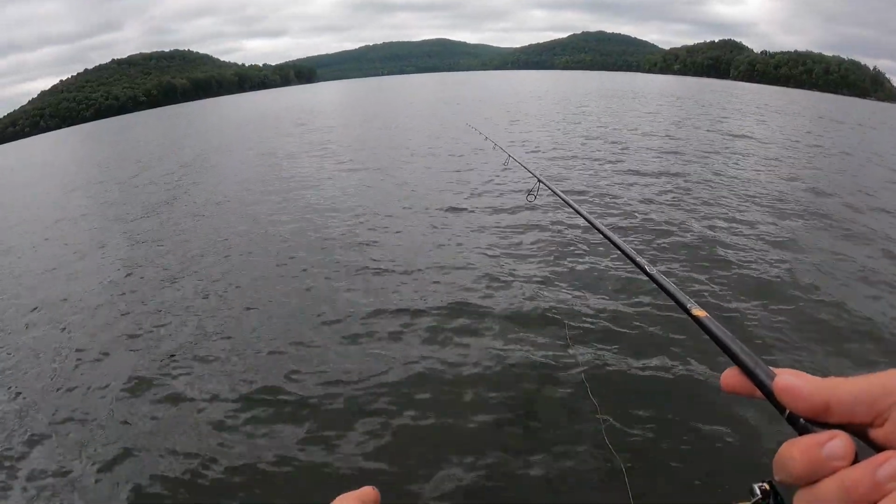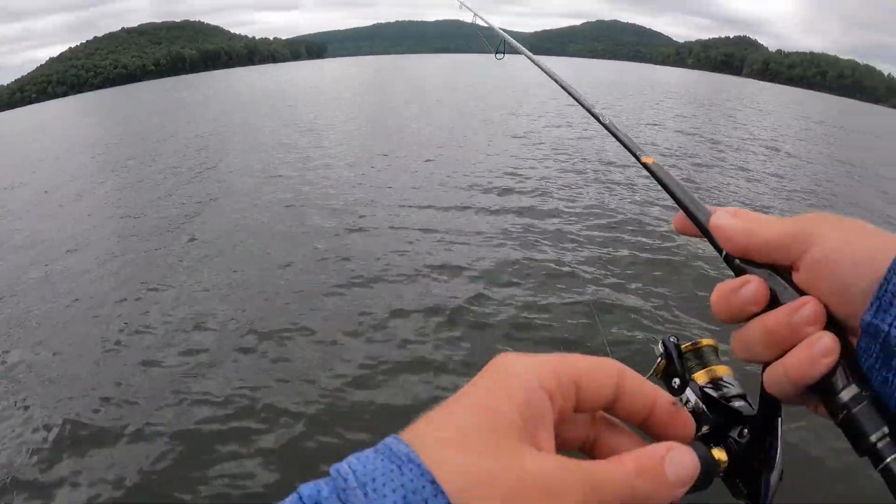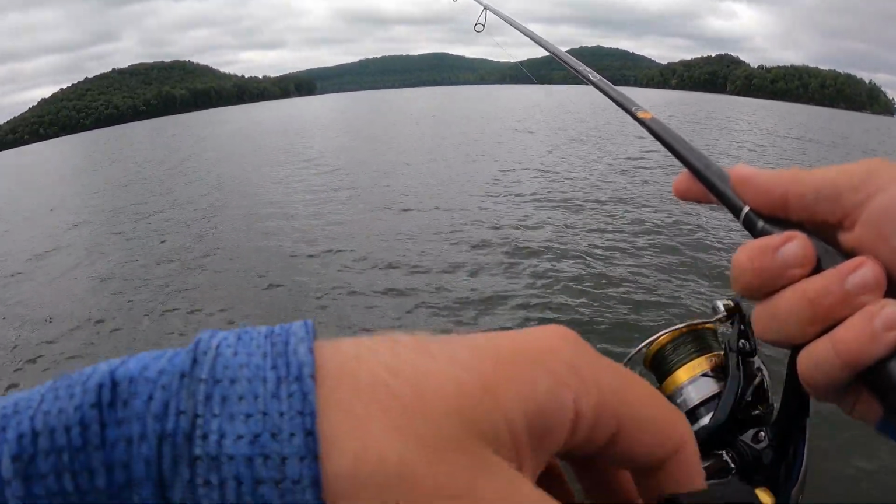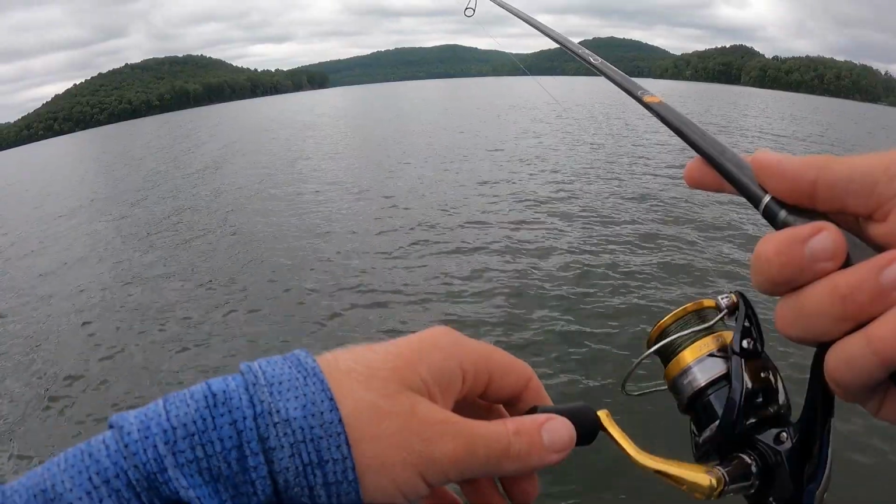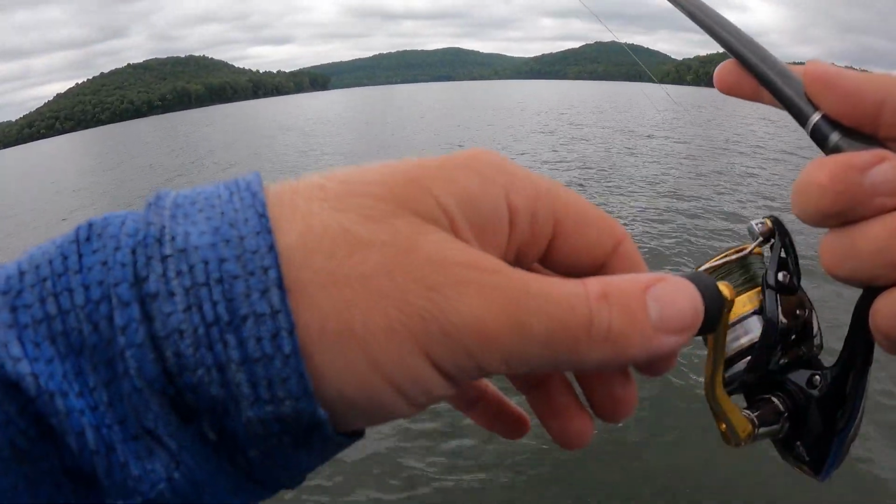But let me tell you, once you find them, once you've found an active school of fish, and once you know what you're looking for on the side scan, on the down imaging, it's so much more productive to just wait until you find the group of fish that you're looking for. Wait until you find an absolute, for sure, pile of bass. So that right there is a testament to that.